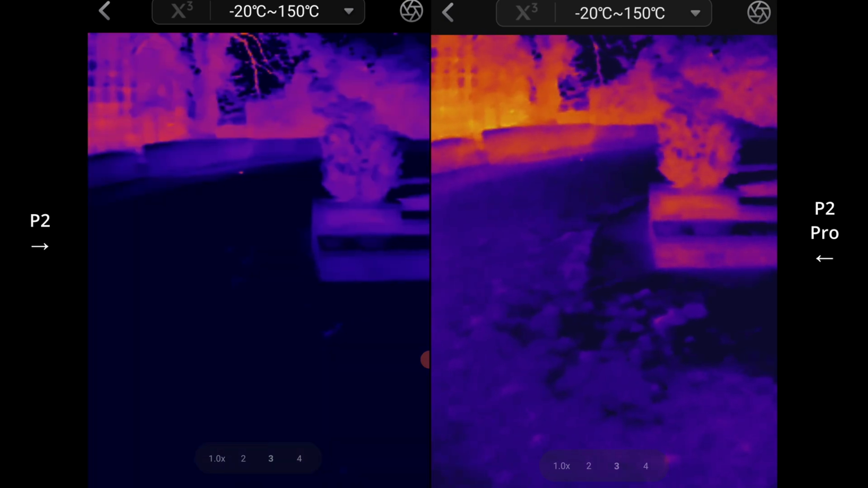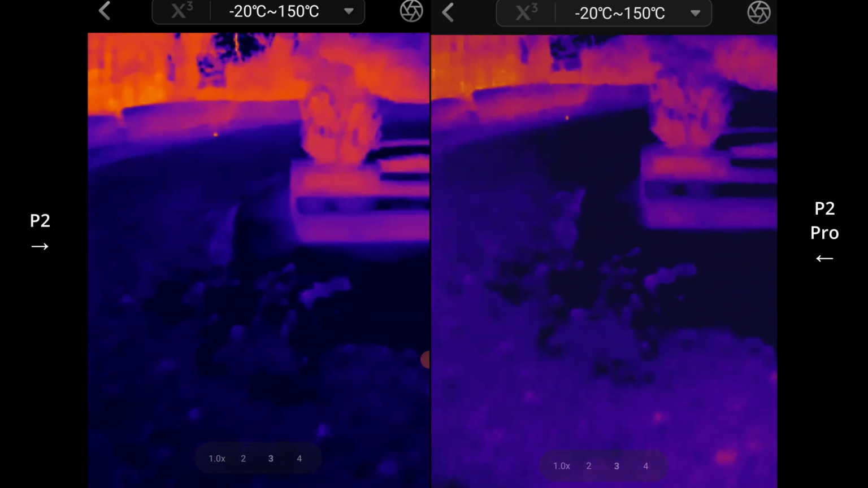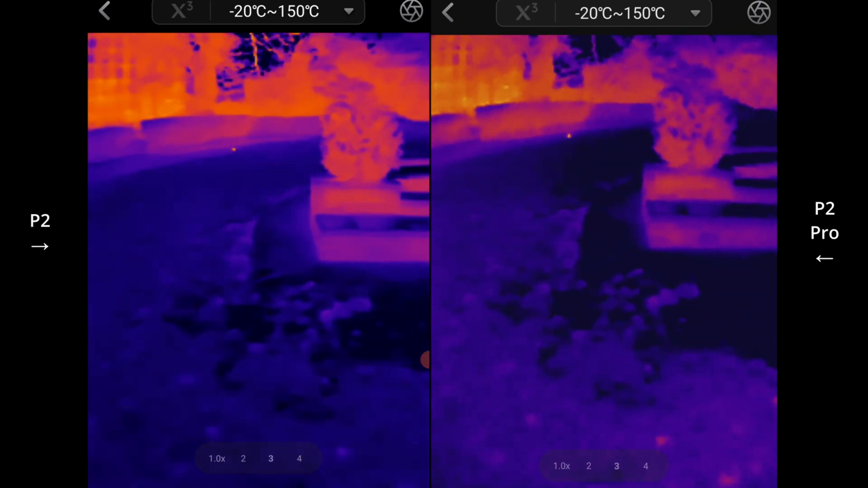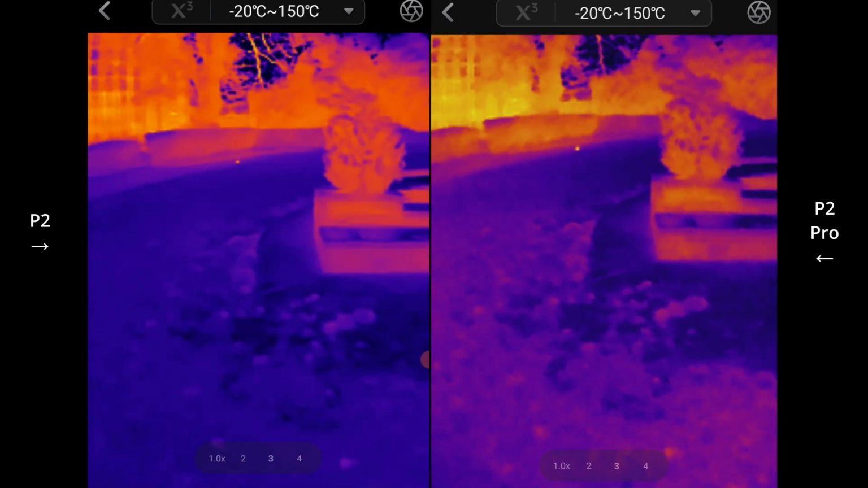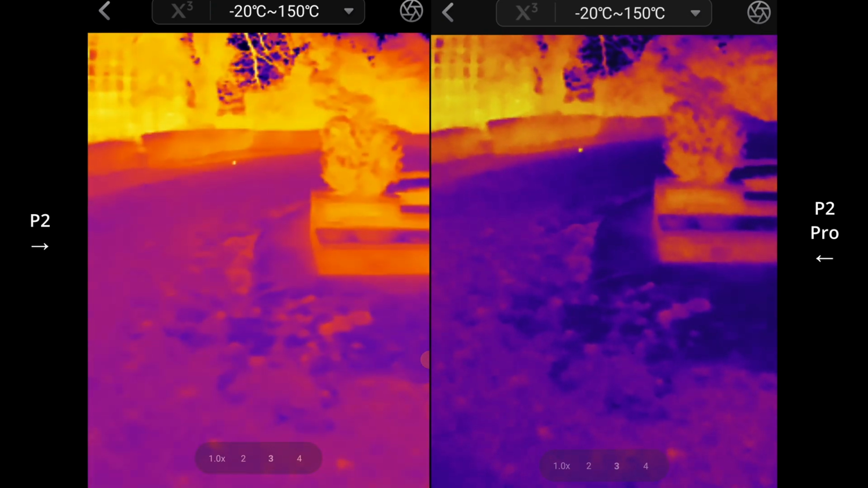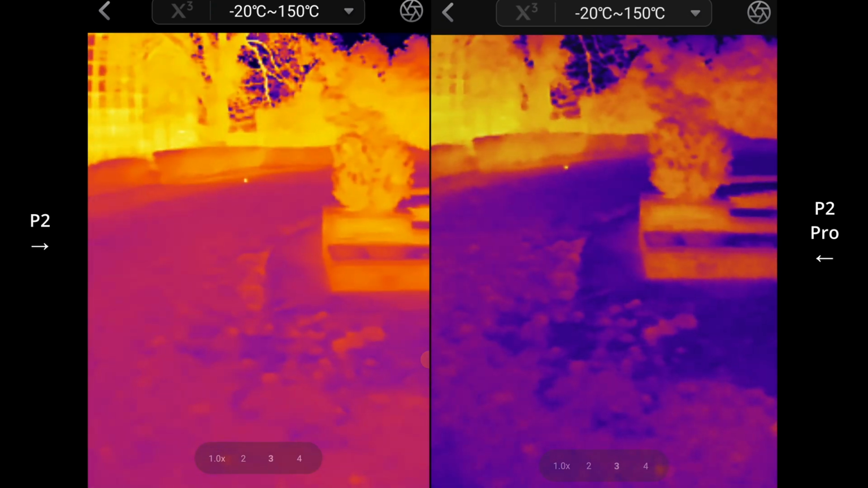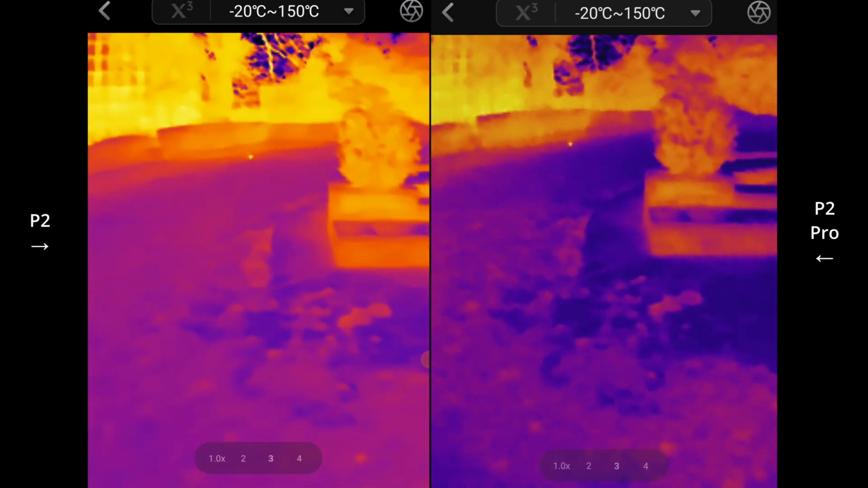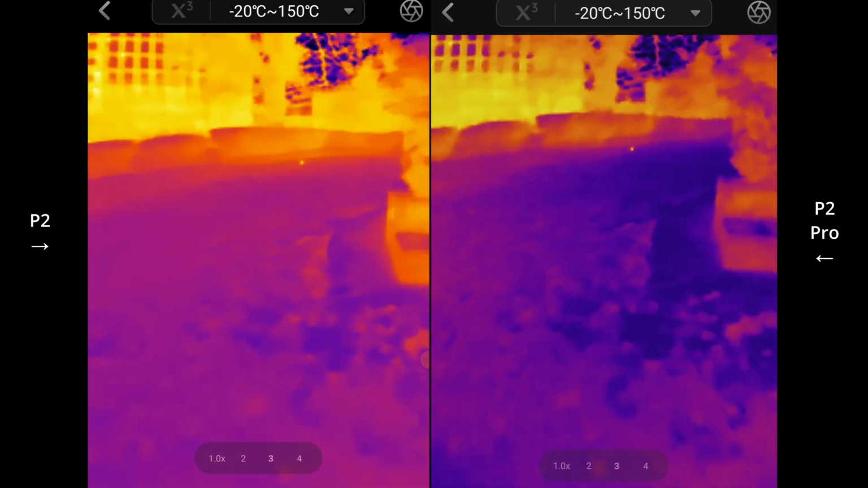So yeah, it's interesting because they're meant to both have the same camera, the same specifications. But again, the difference is so minuscule. It's so minuscule. I'm just being nitpicky. I'm going to raise the contrast and the brightness to 50% level on both now, and we'll go have a look